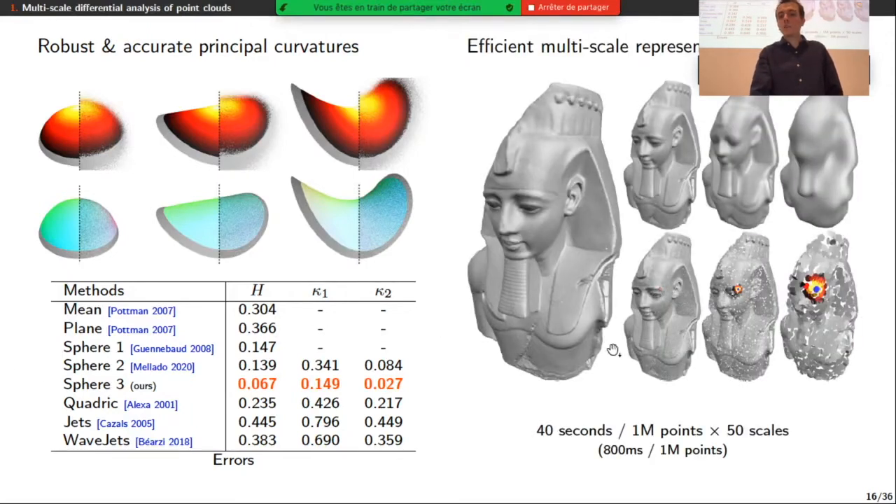Thanks to the multi-resolution representation that we can see here, we can have a multi-scale representation, at the top here at 3 different scales, in about 40 seconds for 1 million points and 50 scales. So these two tools, the principal curvatures and the efficient multi-scale representation, will be used in all the following work.